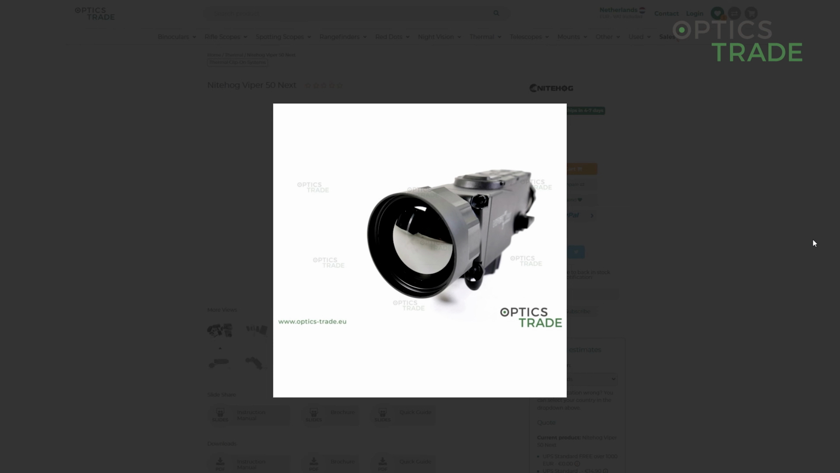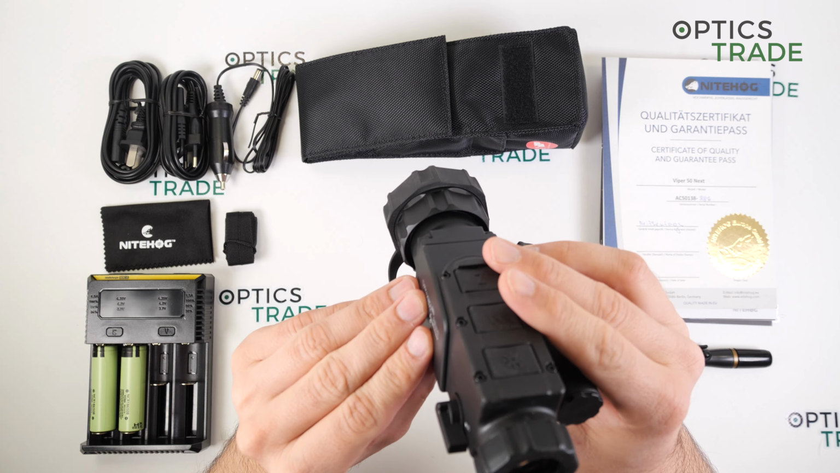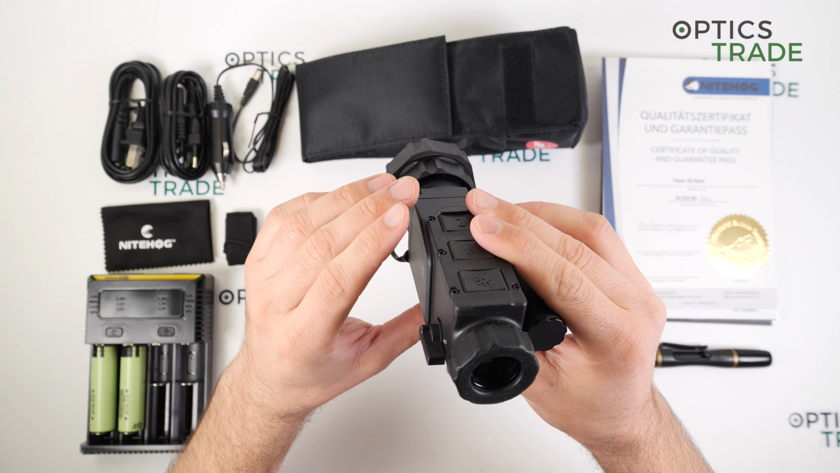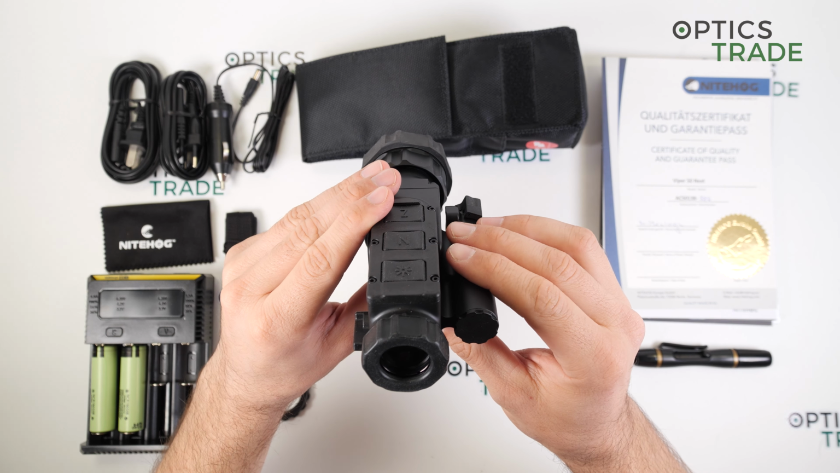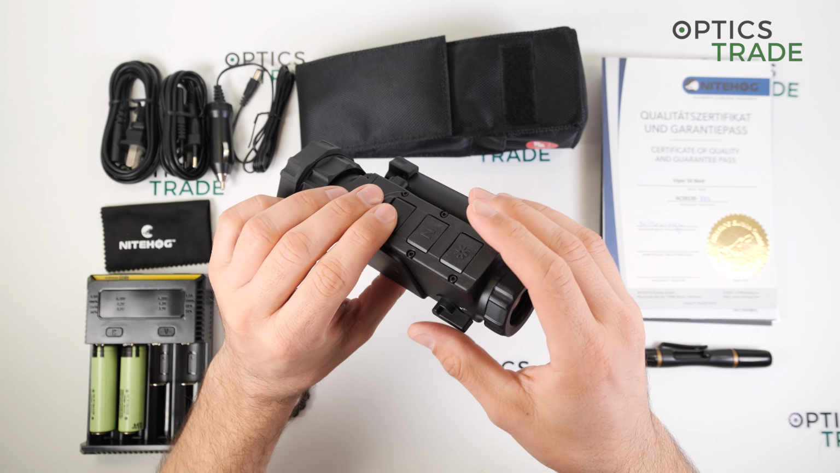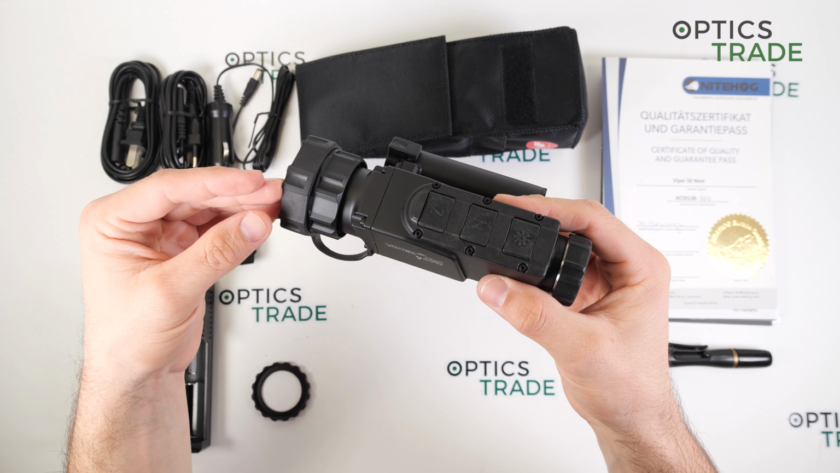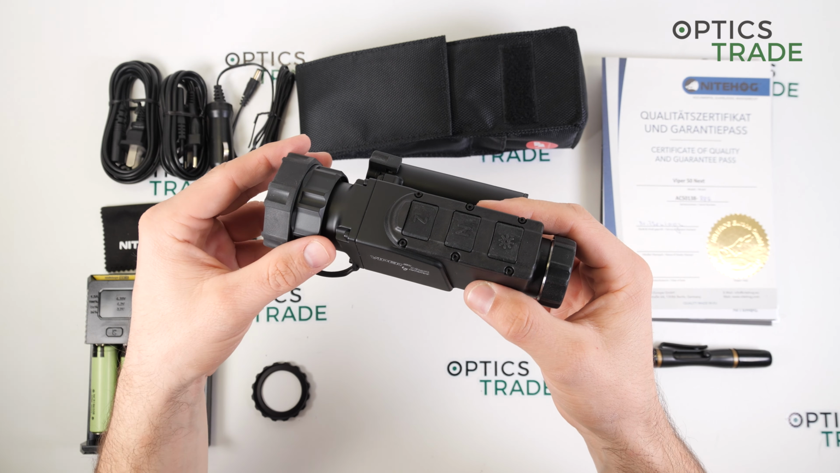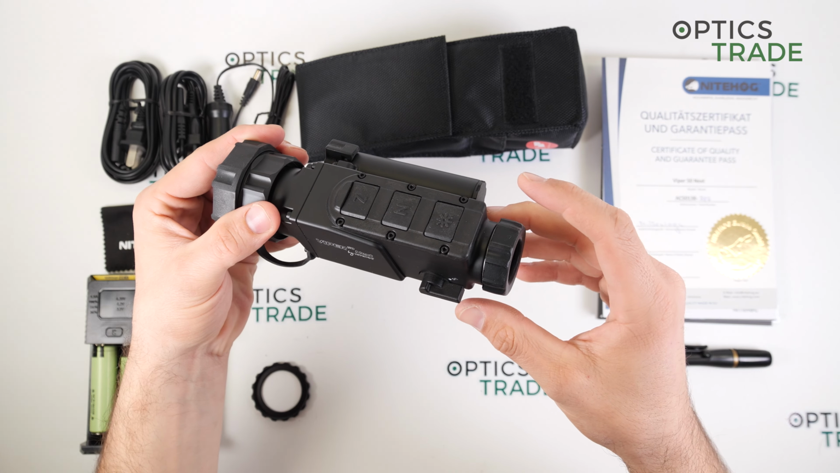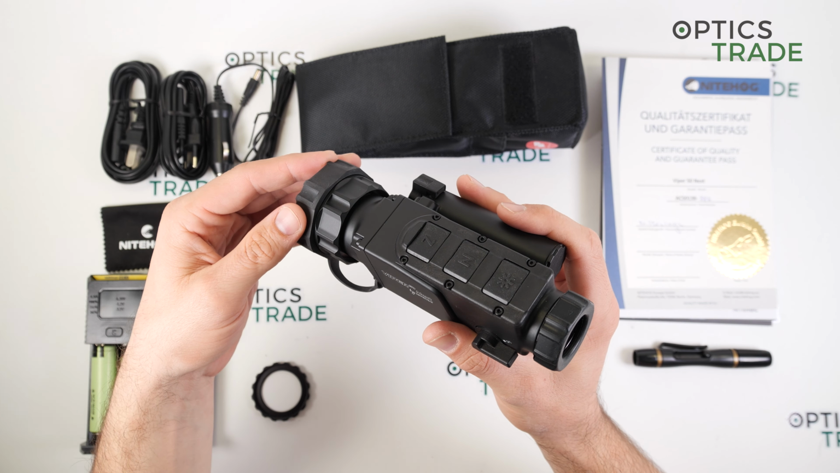And what is also special about this device is that it comes with a 5 years warranty, which is unique on the market for such devices, because many others, or almost all other manufacturers, give a 2 to 3 years warranty on the device. So it is unique on the market.